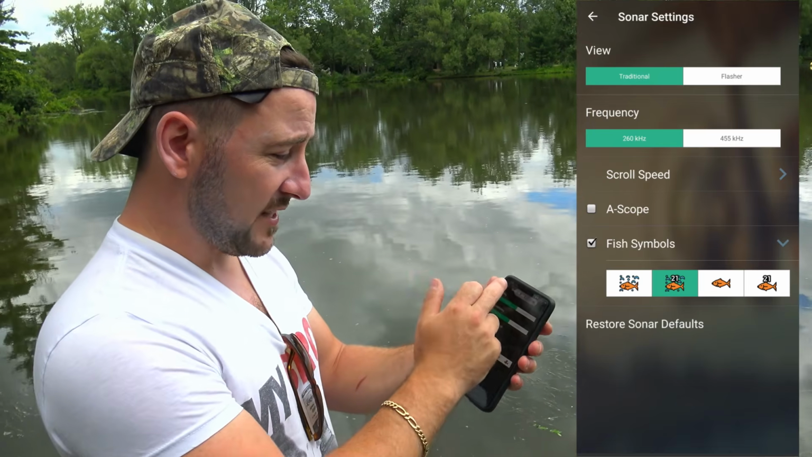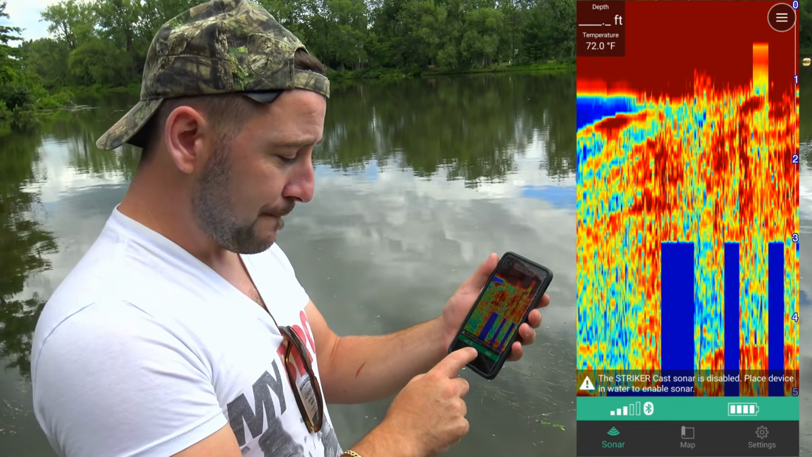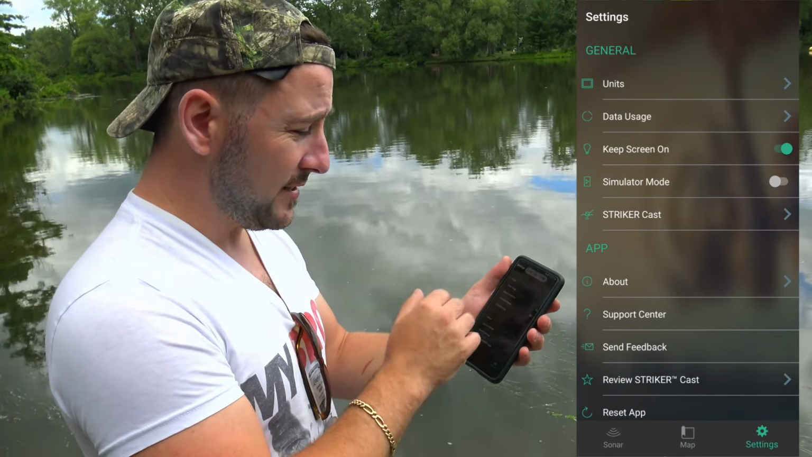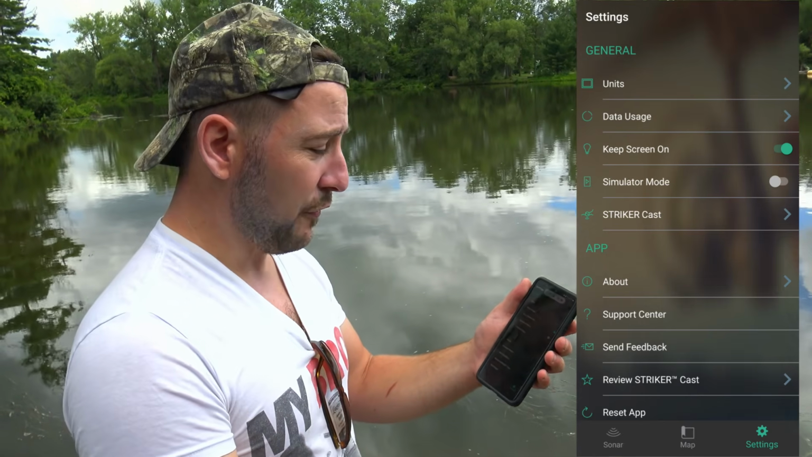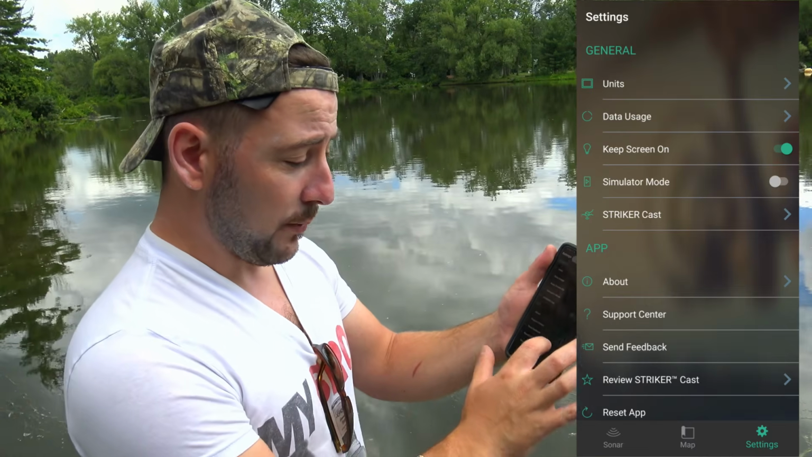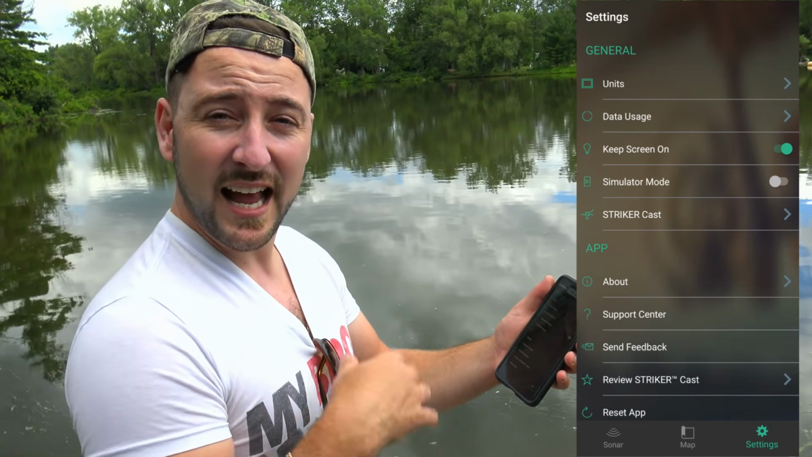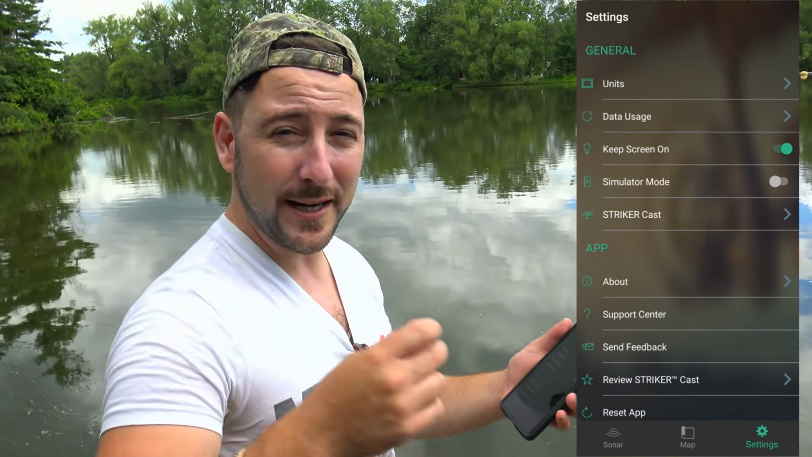You could get out of this setting with the top, and then at the bottom you have sonar mode, you have map, and the map is basically gonna locate you where you're at. That's pretty cool. Or you have settings, and this is where you really have your units. You want to change it from feet to meters and all that stuff. You have data usage, keep your screen on, StrikerCast, you have so much information here. You could play around with that if you need to, but it's pretty cool, easy access, and it's instant. The coolest thing about it is you go back to the screen and it's really instant.